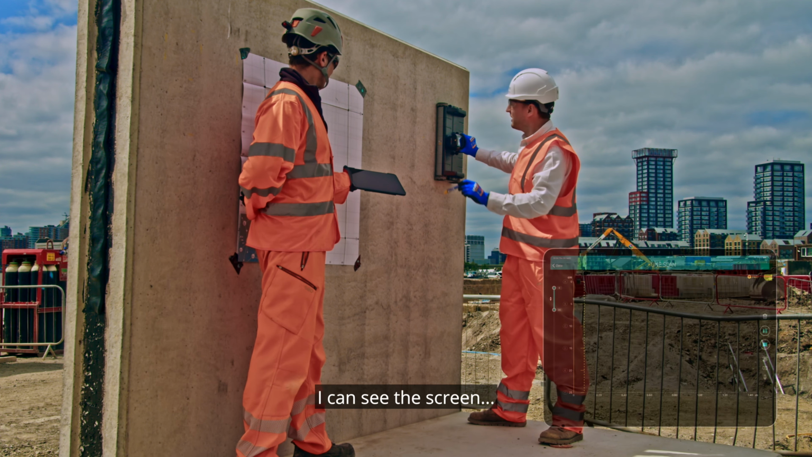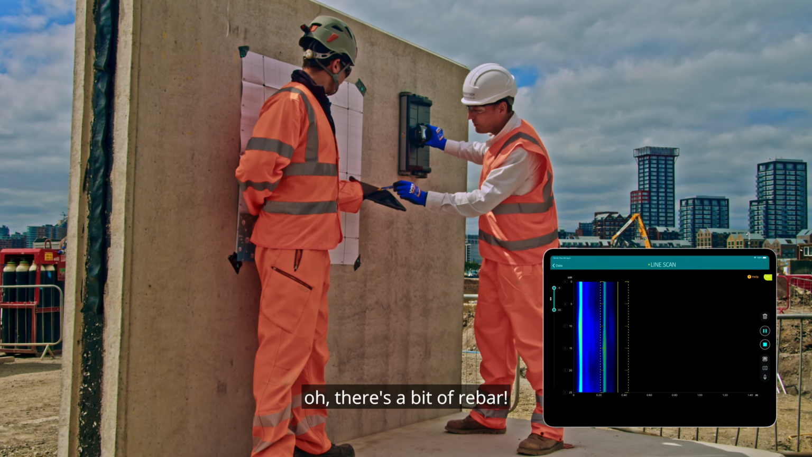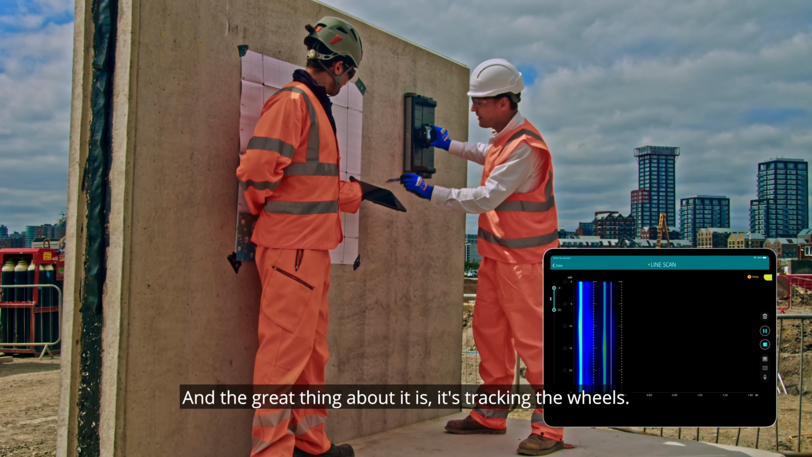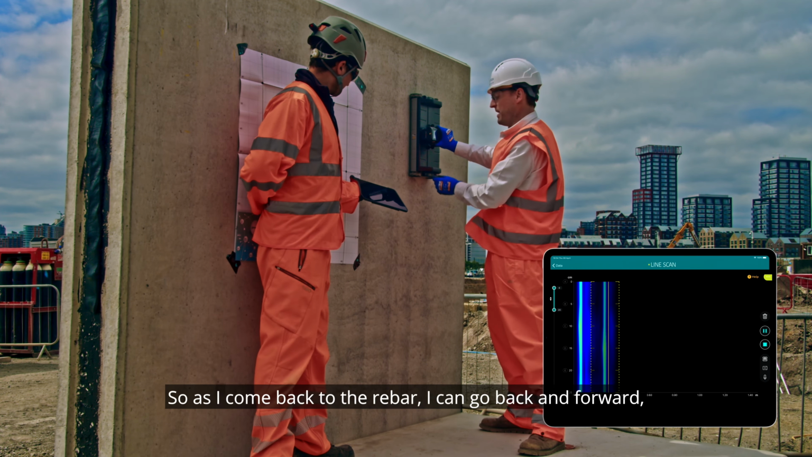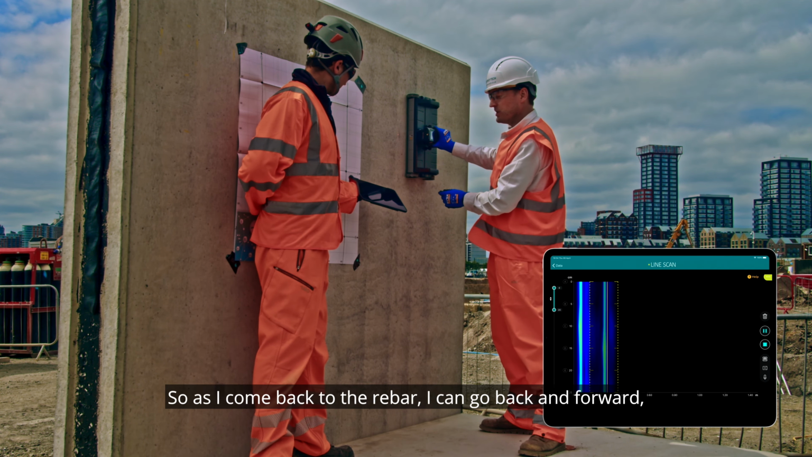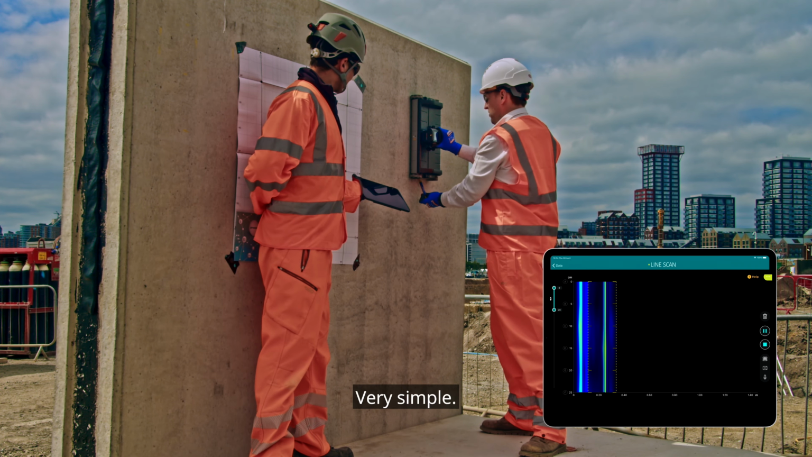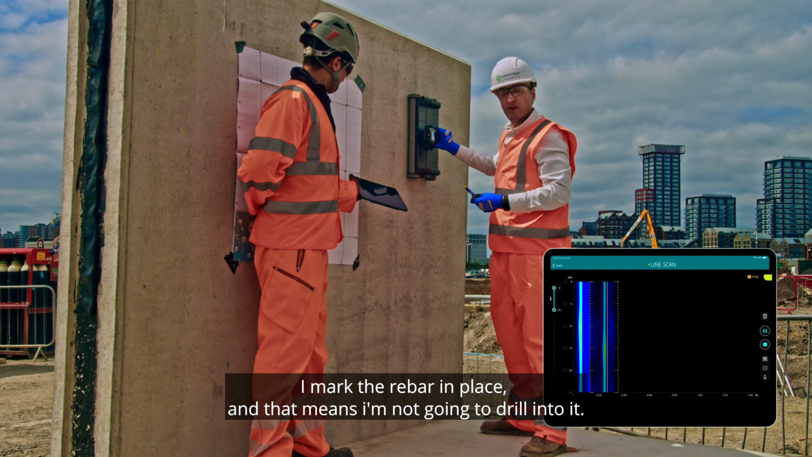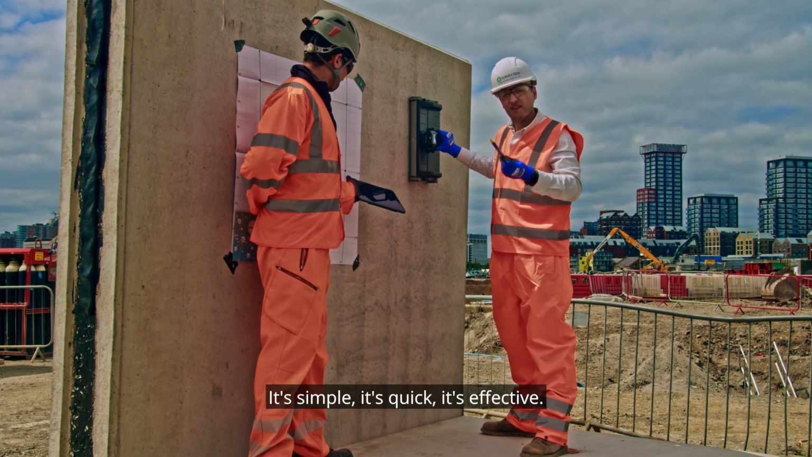I can see the screen. And as I go, oh, there's a bit of rebar. And the great thing about it is it's tracking the wheels. So as I come back to the rebar, I can go back and forward, and there I've caught it. Very simple. I mark the rebar in place, and that means I'm not going to drill into it. It's simple, it's quick, it's effective.